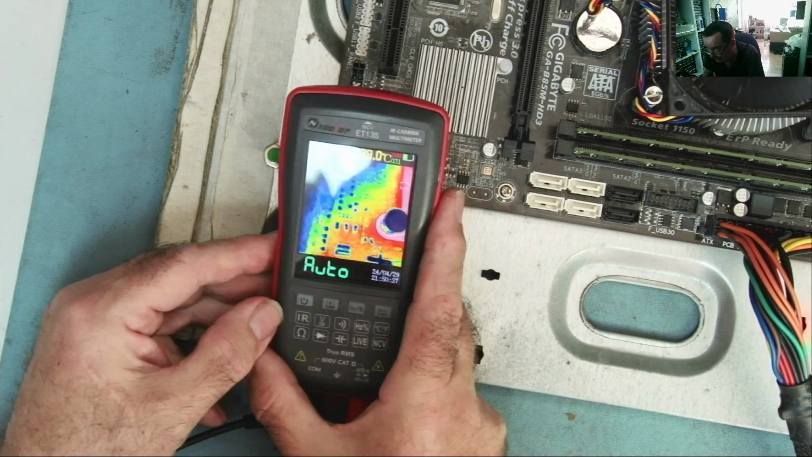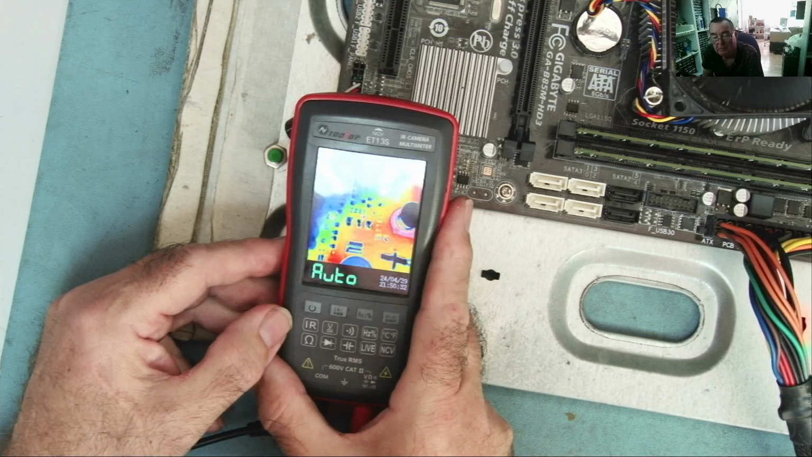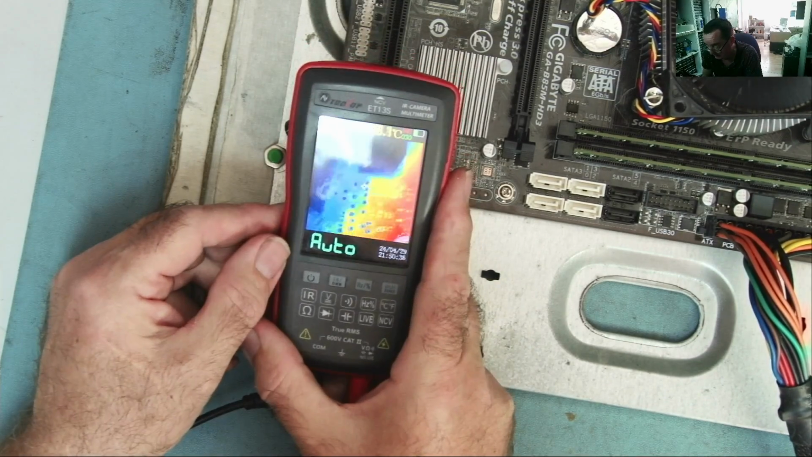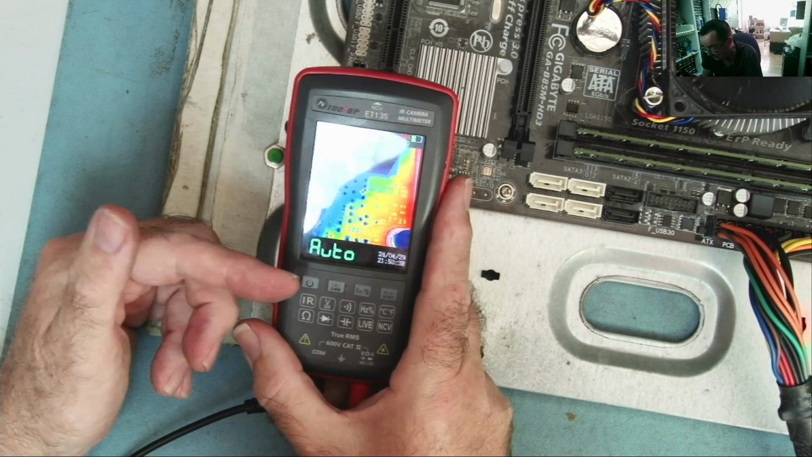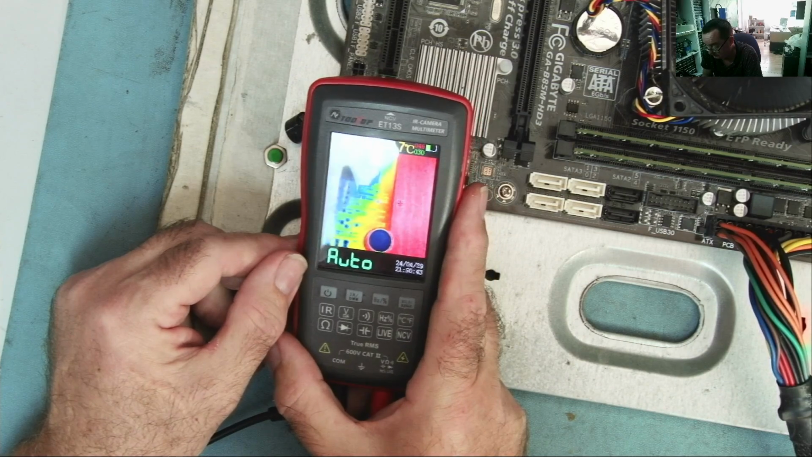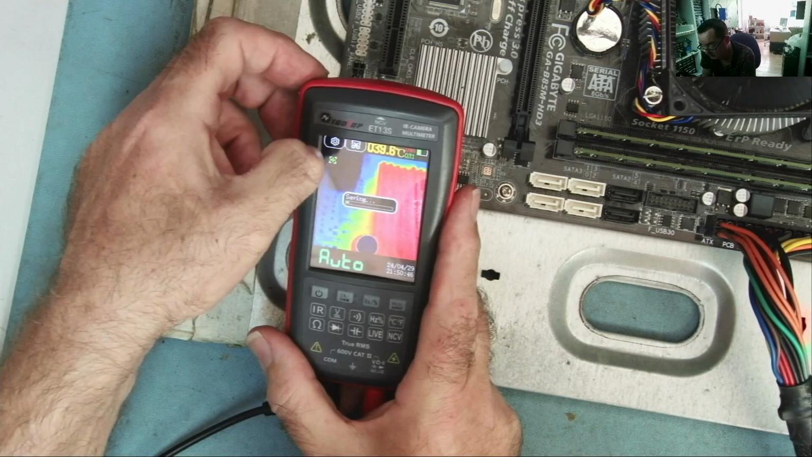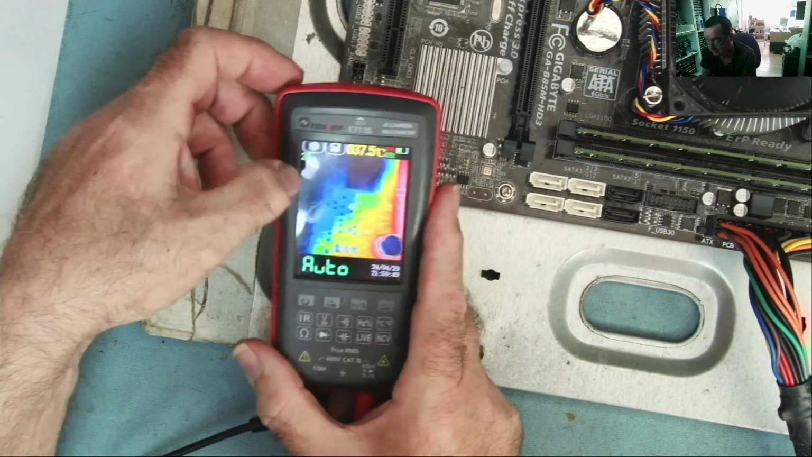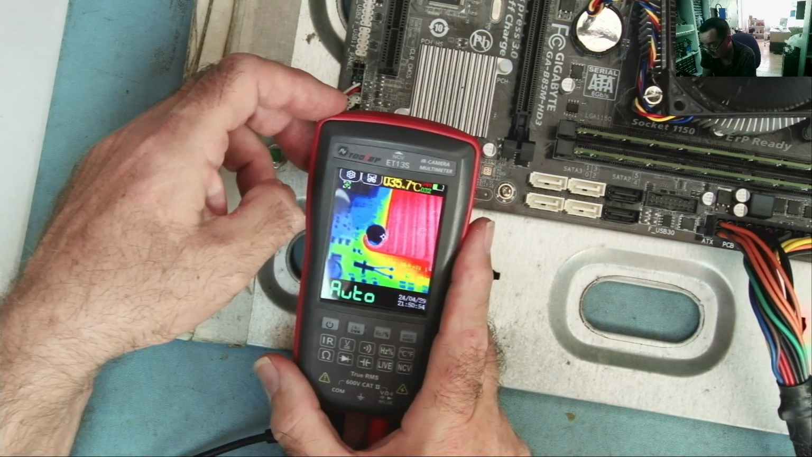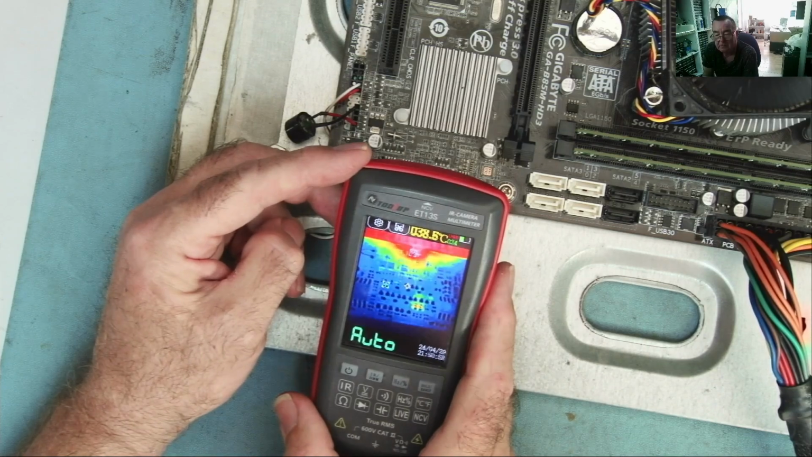But the thermal camera, I think, really works well. There's not much lag. It's just doing a recalibration then. Thermal cameras do this. I'm thinking you can probably adjust the time that takes to go off. I haven't actually looked. Oh, we can save pictures on it. I've just found that as well. Yeah, we can save images. Okay. Yeah, that is pretty nice actually.